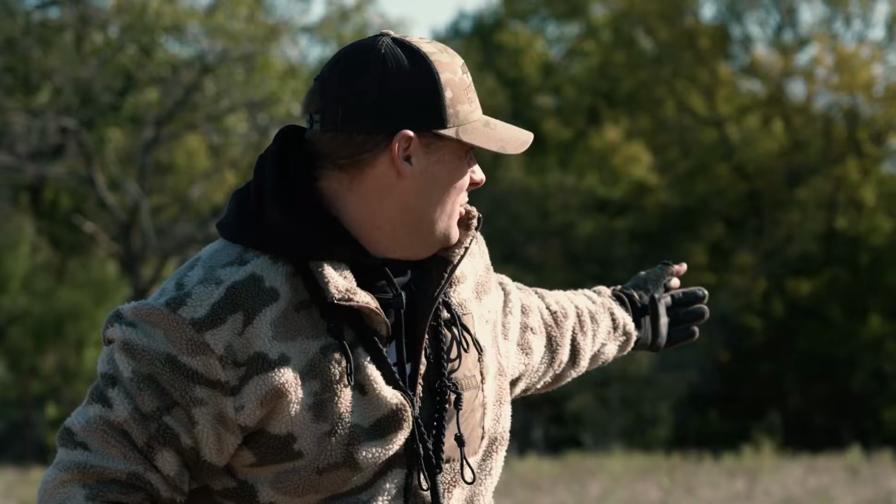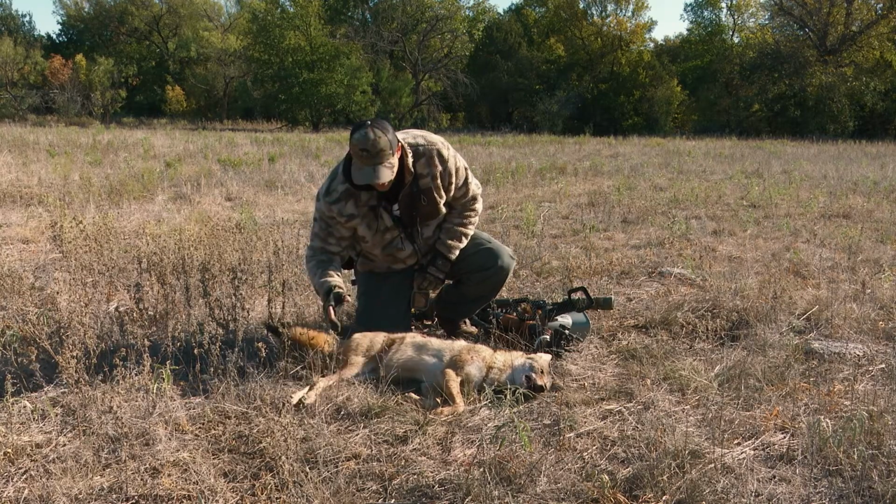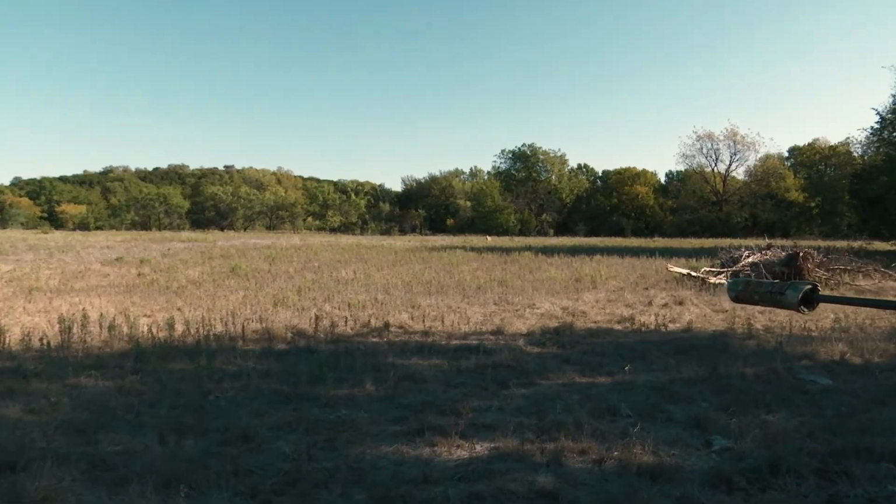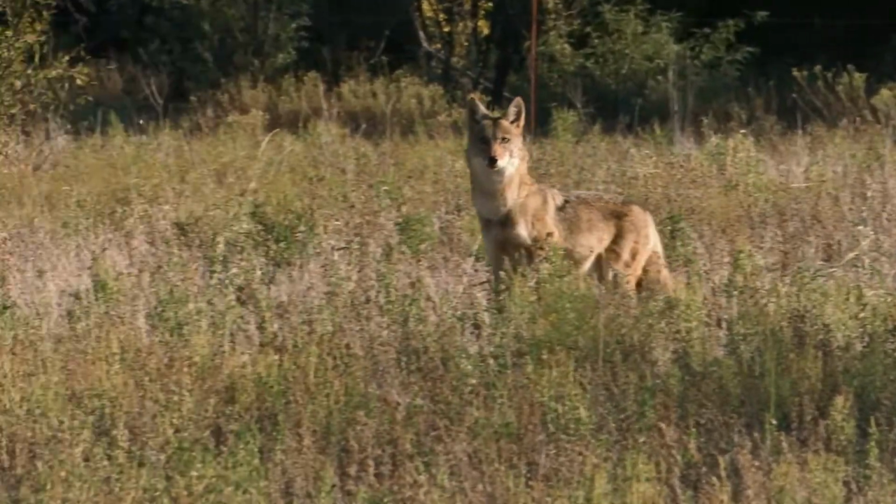When I first saw her, she wasn't far from here. She popped out and caught us completely off guard on this one, I'm not gonna lie, but we were about to give up and turn around, and I was not expecting there to be a coyote in the middle of the field like that. And sure enough, man, that's just how they do it sometimes. That's what keeps it interesting, you know? I mean, you never know where they're gonna come from.